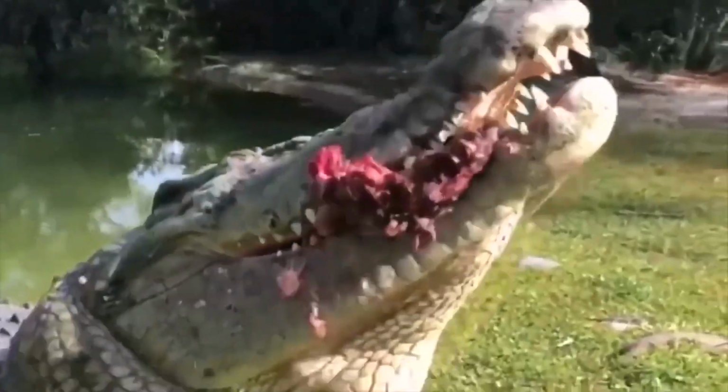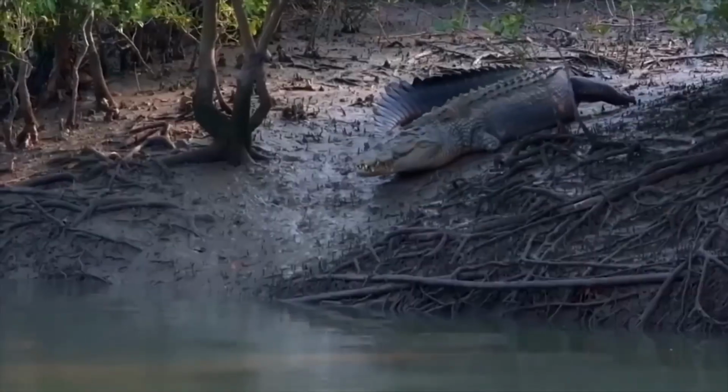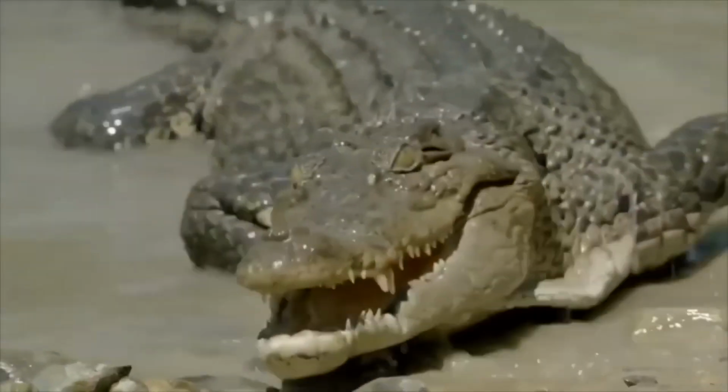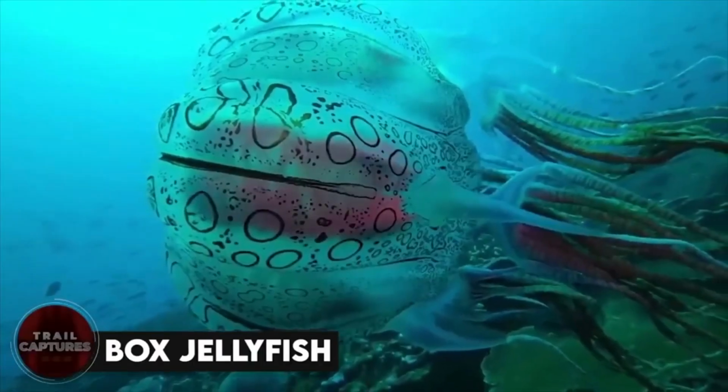And let's not forget those jaws. They're so strong they can literally crush bones and even metal. So if you're ever in the presence of a saltwater croc, just remember to keep your distance and give them the respect they deserve. Box jellyfish.